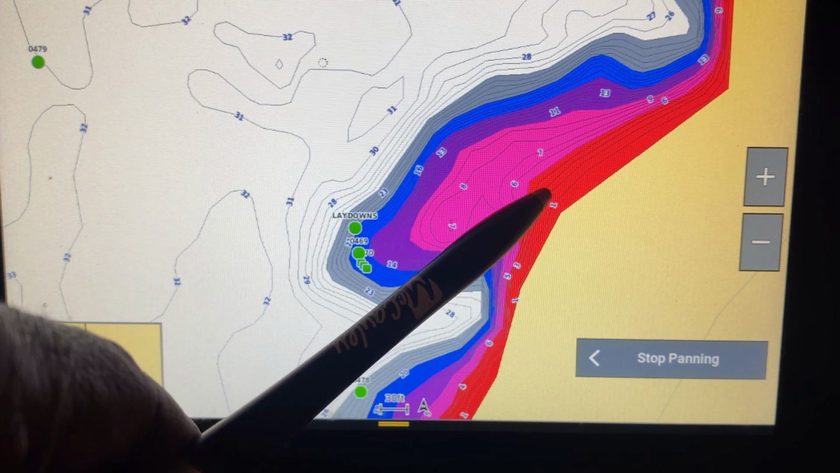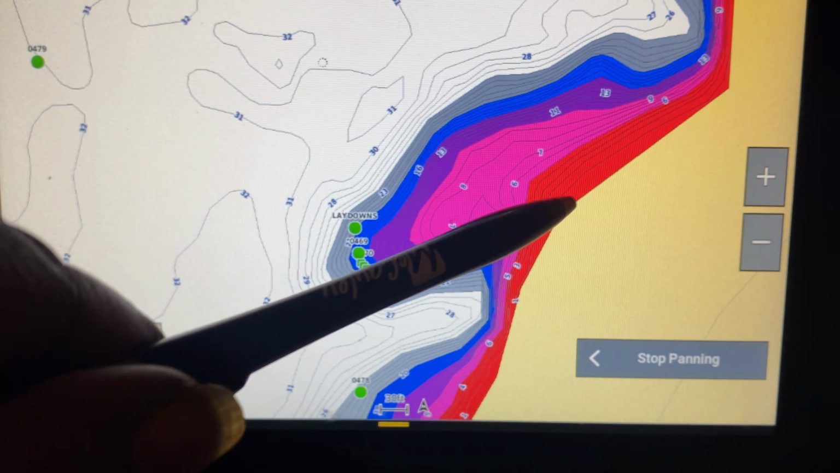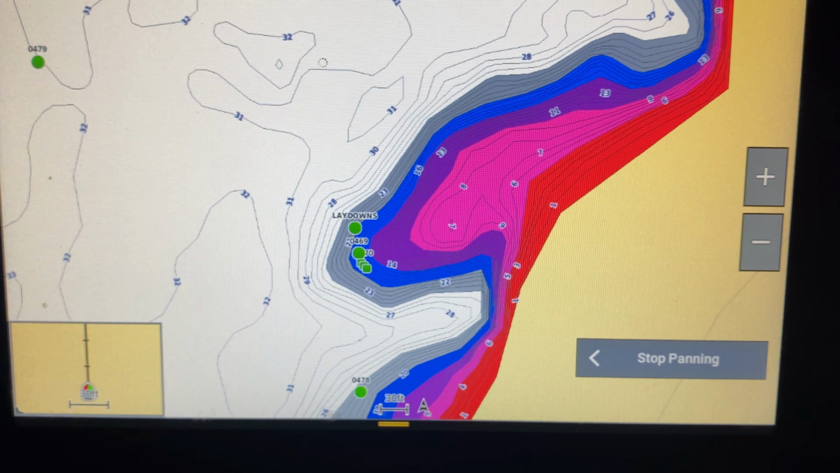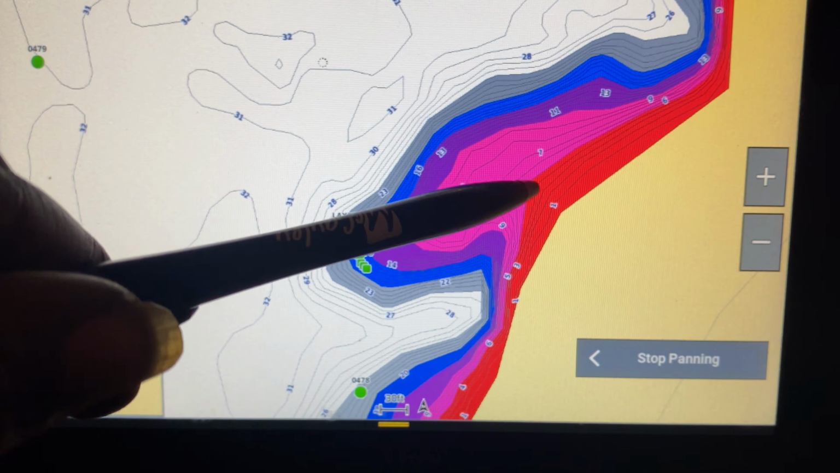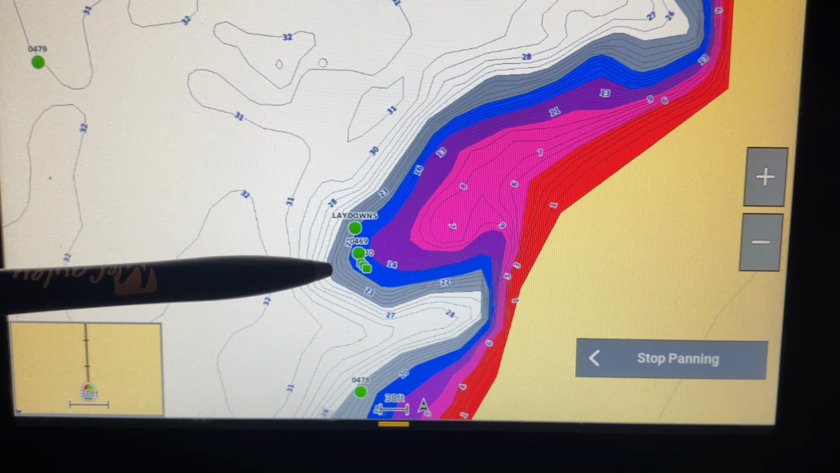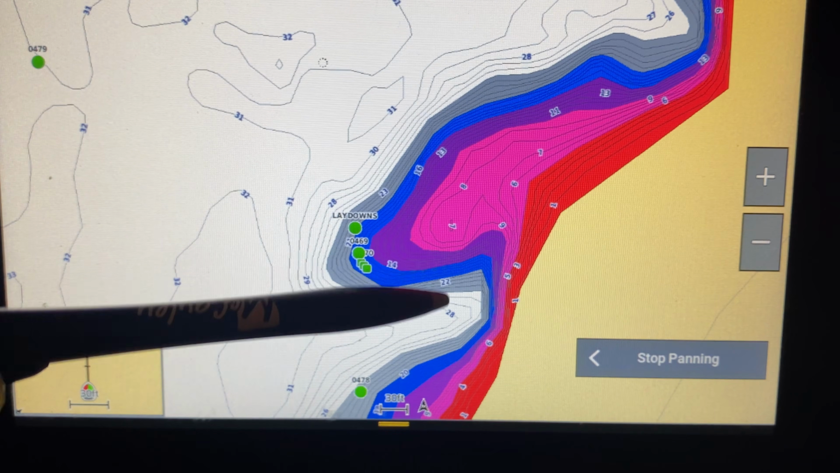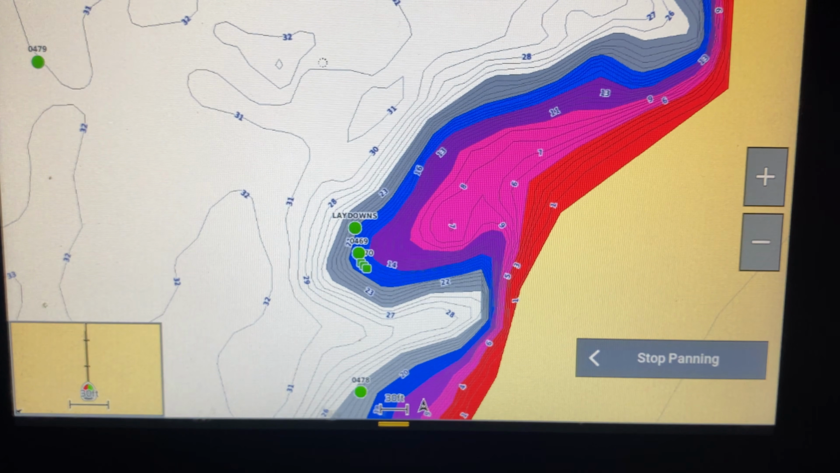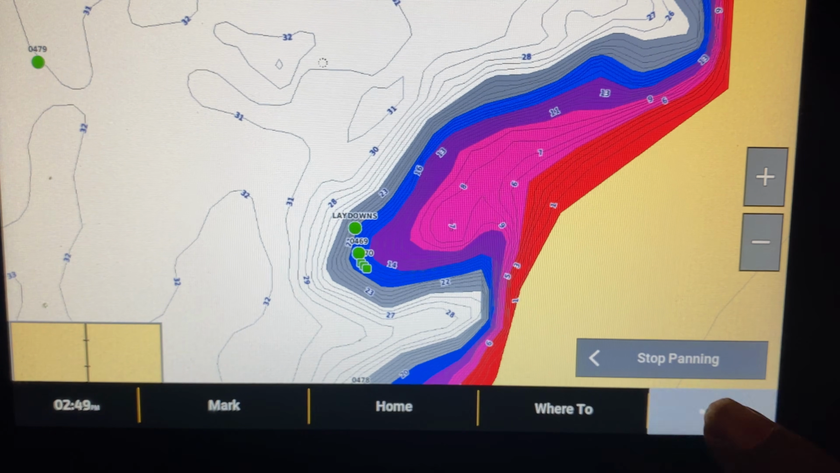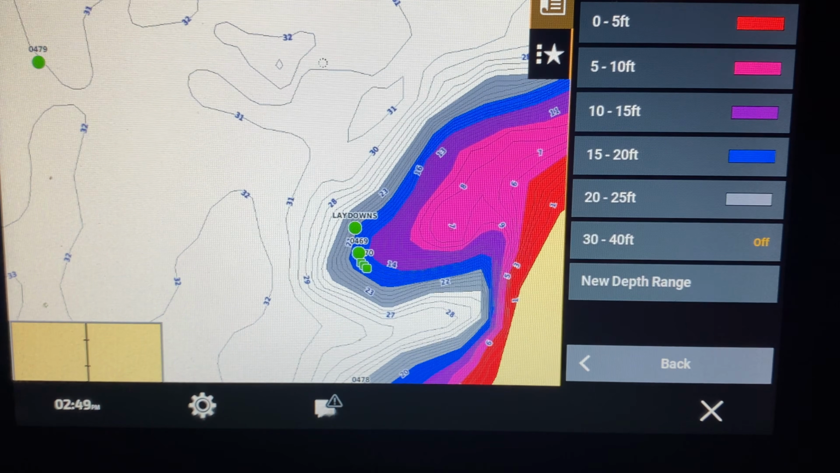This is the dirt. This is where it touches the water. Everything that's in red is 0 to 5 feet, and every other color increments all the way down till I get to 25 foot, which is gray. I seldom fish deeper than that, but anyway, this is the bird's eye view. I can show you where my color depths are set. I go here: layers, water, depth shading. 0 to 5 foot is red.